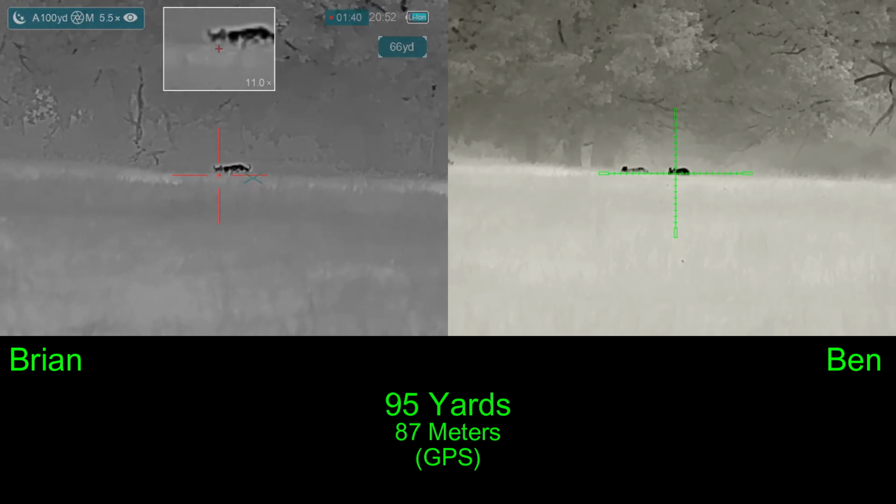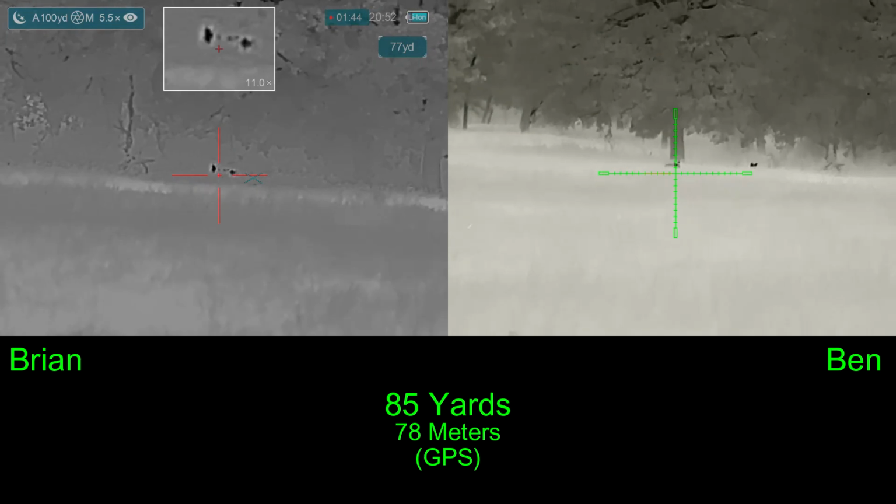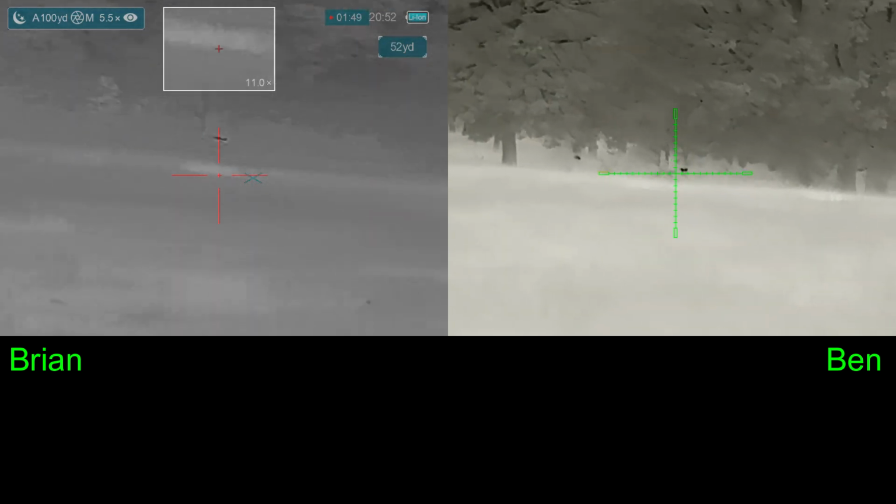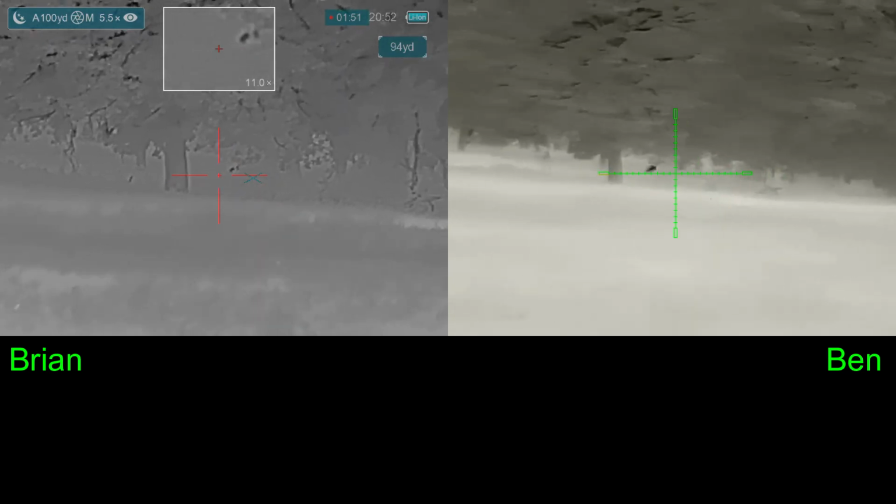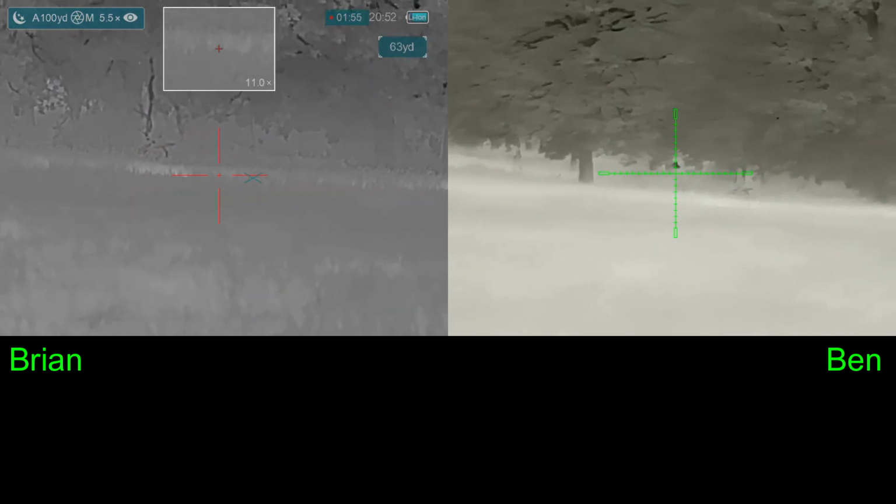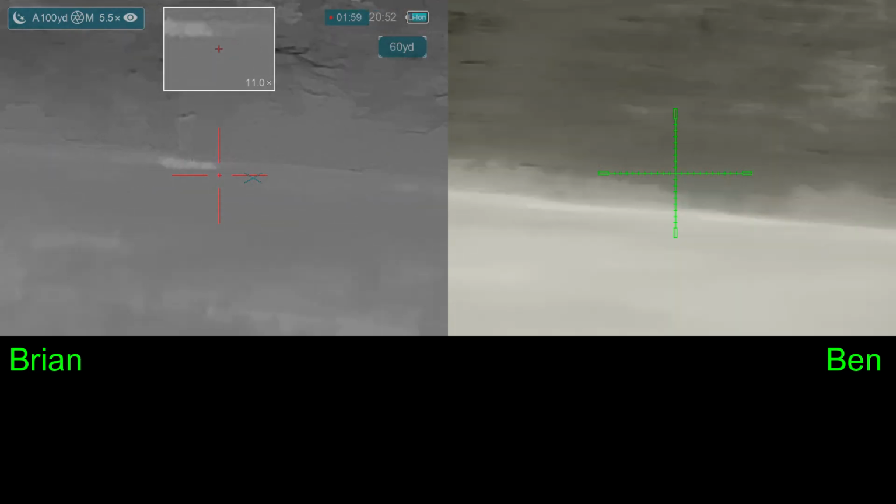3, 2, 1. Both of our openers go down. We connect with the runner. Good shoot. Sounds like my pig's going to get up. I can't see him though. Actually, it was just getting quiet.